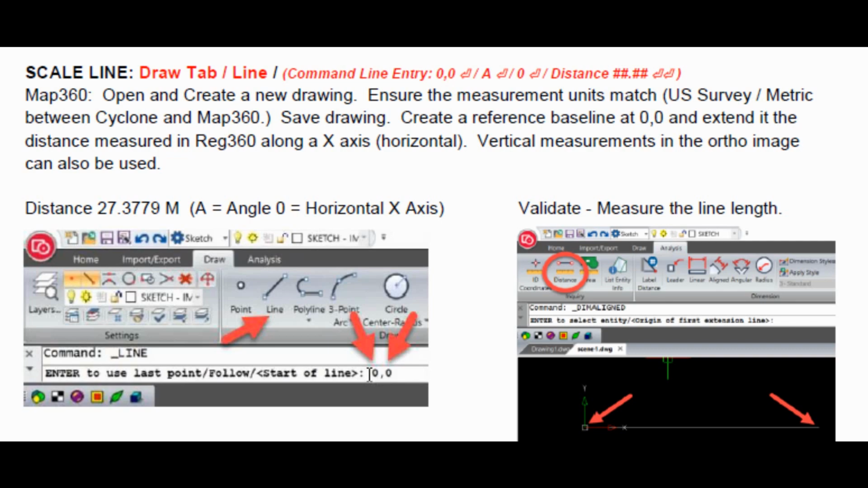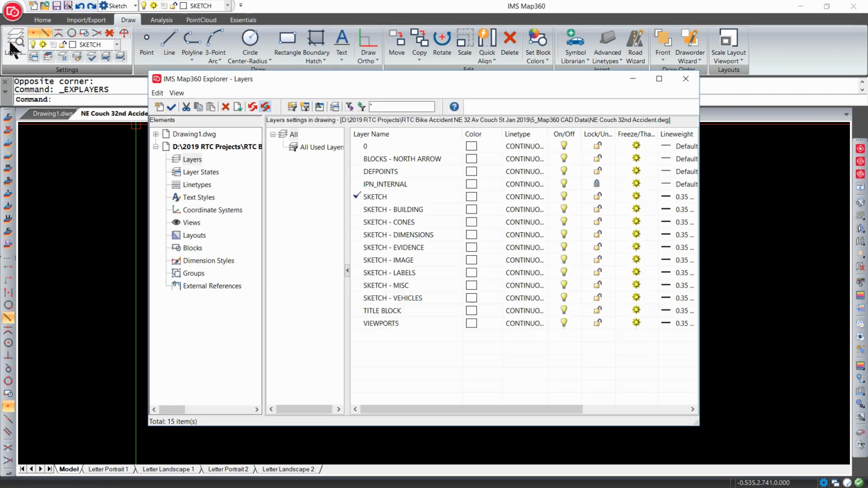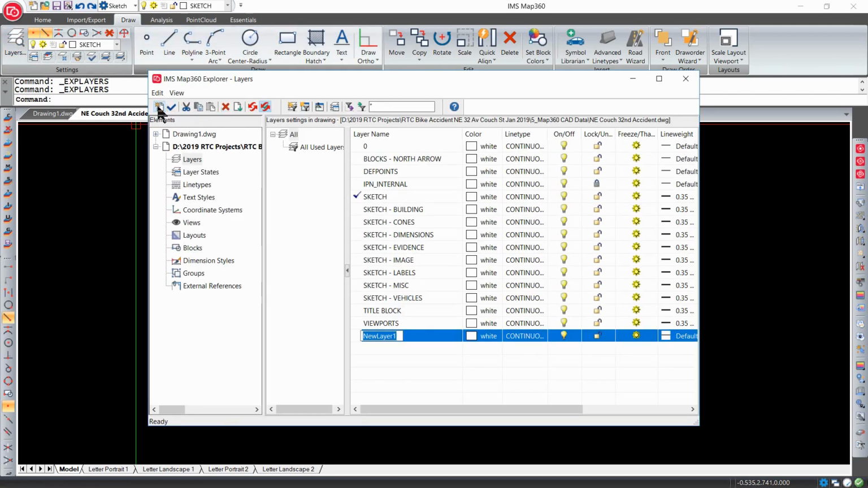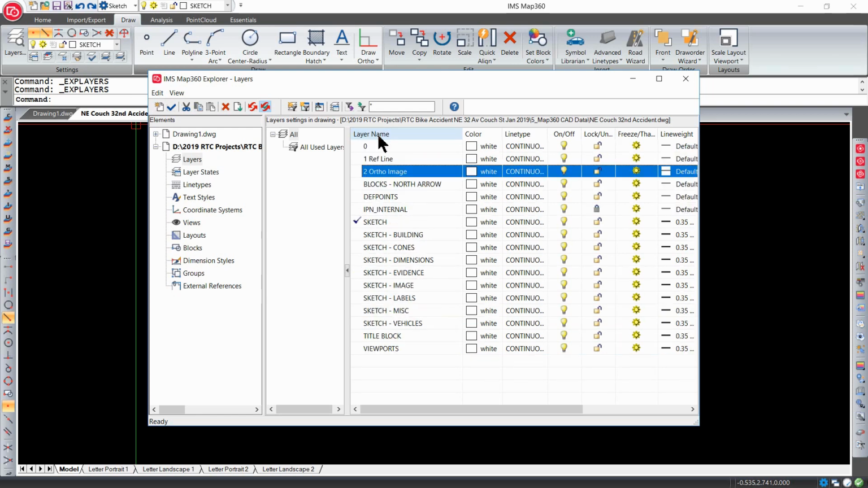So let's do that. And before I draw my lines, I like to actually get in the habit of really using layers. So let's go to our layers and let's establish that we need 2 new layers. Our first layer is going to be 1 space reference line. We're going to make a second layer right now and call it 2 ortho image. The nice thing is those will be up at the top there, so they're going to start right at the top, and we can just start labeling things as we want. I like to keep them in order 1, 2, 3.